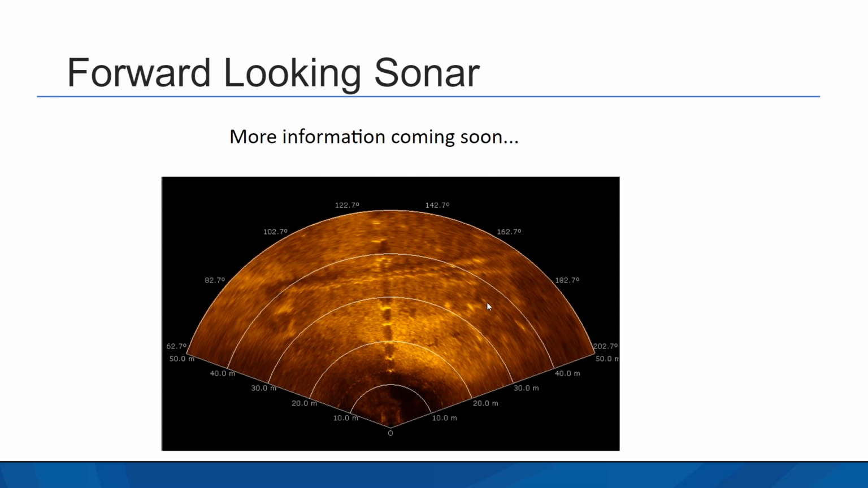But if it's located on the front of the system and it's downward facing, it's creating a map of the seafloor as you move along. And so we are trying to work out an algorithm that will convert this data into a kind of pseudo side scan. It's coming along pretty well, but I think we decided it wasn't quite ready yet to show, and it'll be something we show in the next couple of weeks after 7.6 comes out.